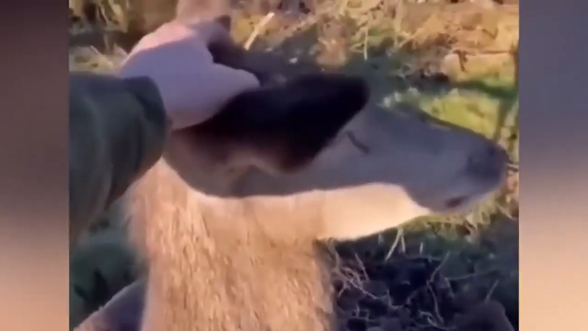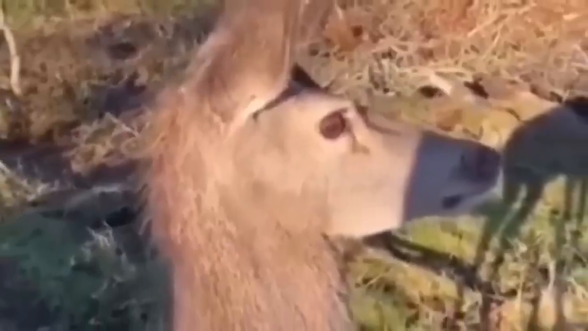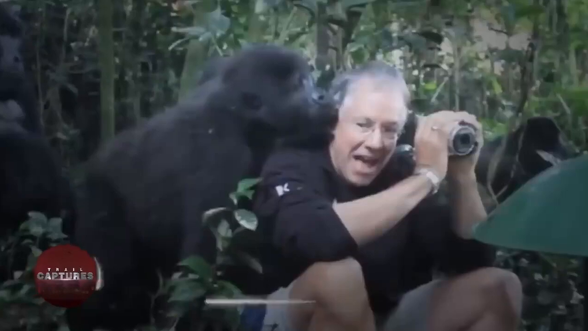Even after the examiner saw the film, it became clear that the deer only act in this way when they are genuinely afraid or in need of some assistance.